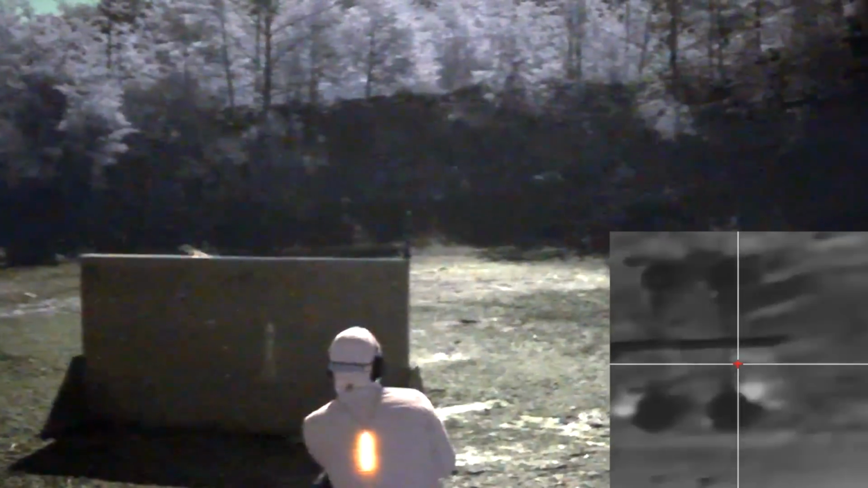Then I have to hit a popper. I just wandered right past the popper. We were still having some rain here. I still had some issues with foggy nods, and I'm having trouble, well, frankly, I had zoomed in with the scope. I probably should have left this. I think this was at 4x. I should have left it at 2. That would have been better. There's the popper. Come on.